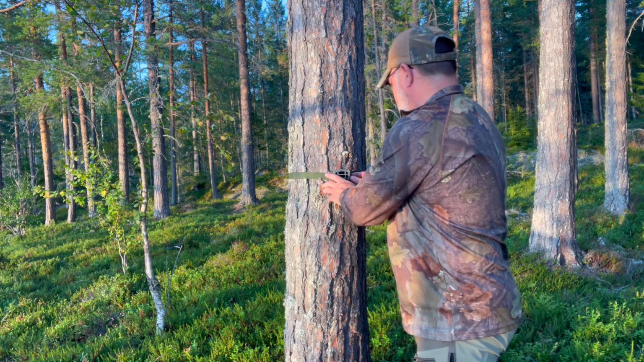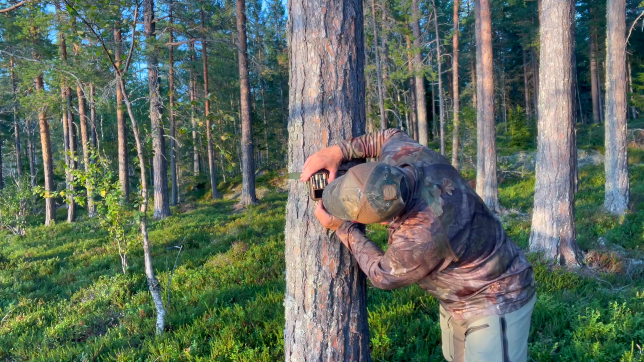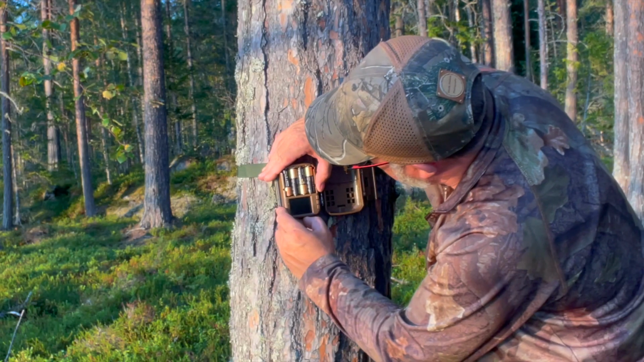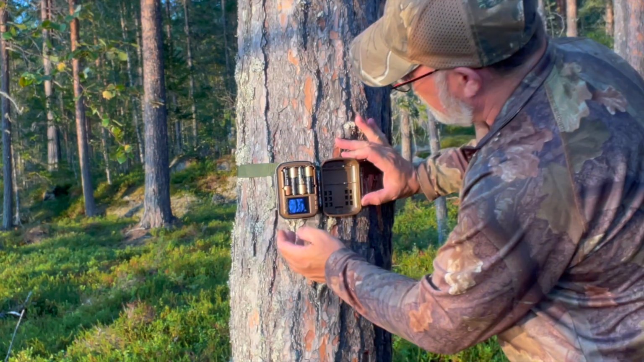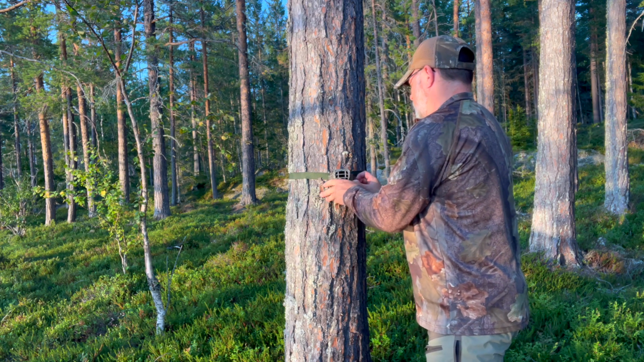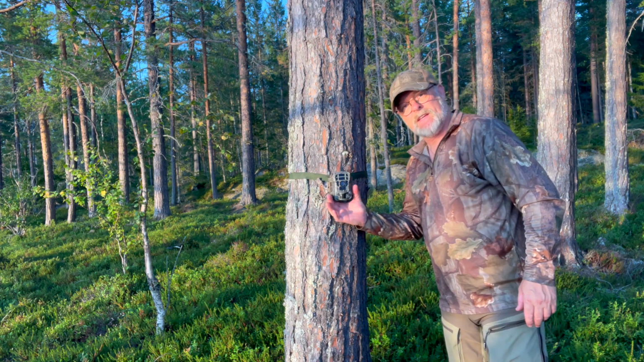And the batteries are in. Just check that. For that welcome noise and the filming. Right, that's it.